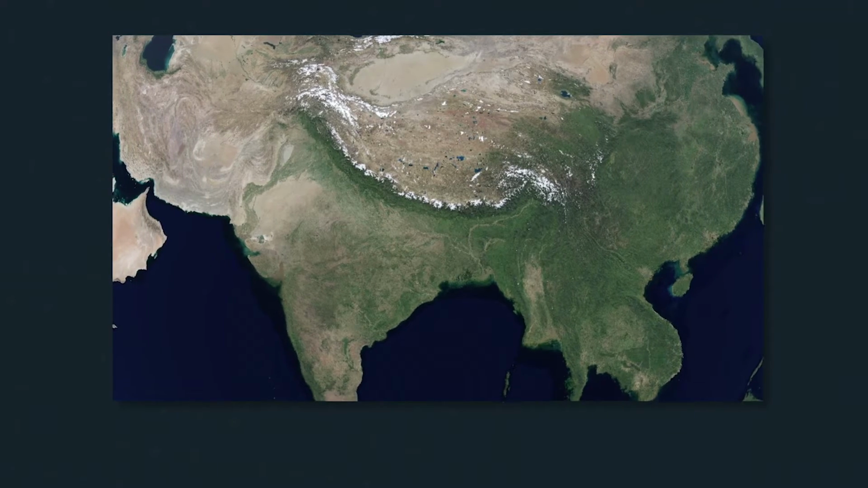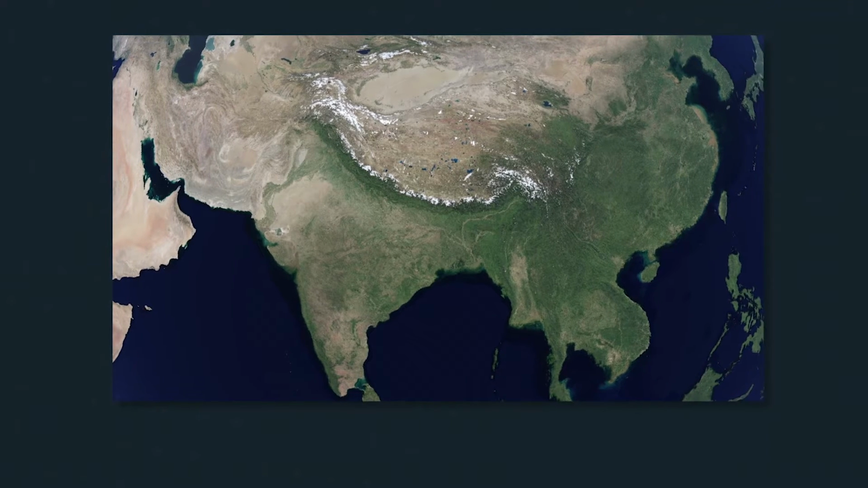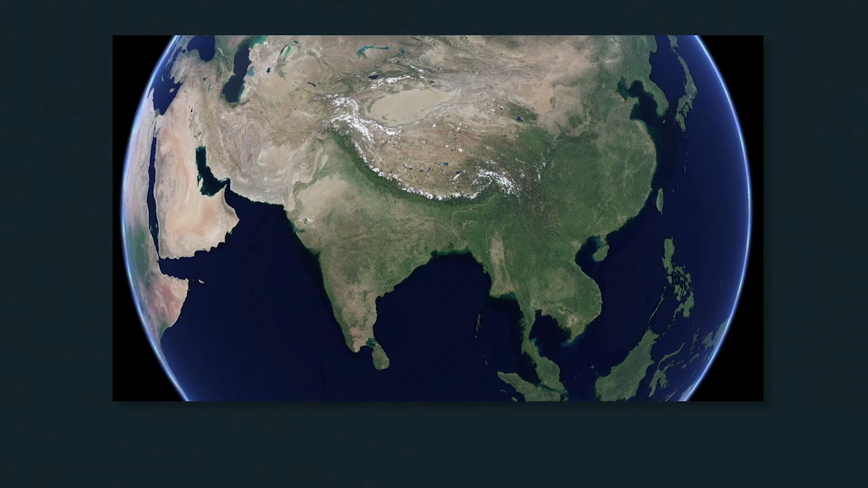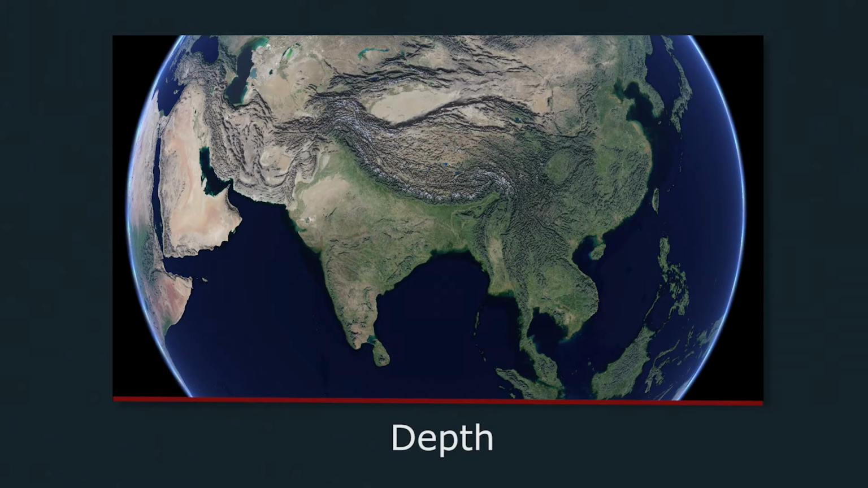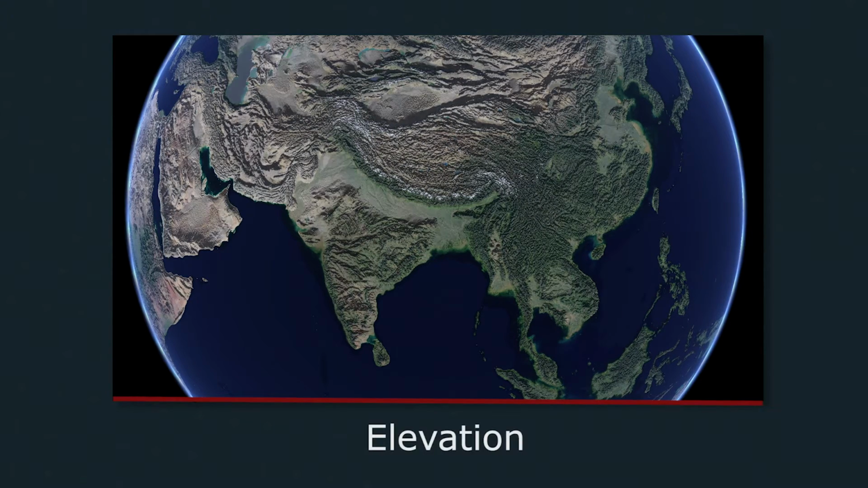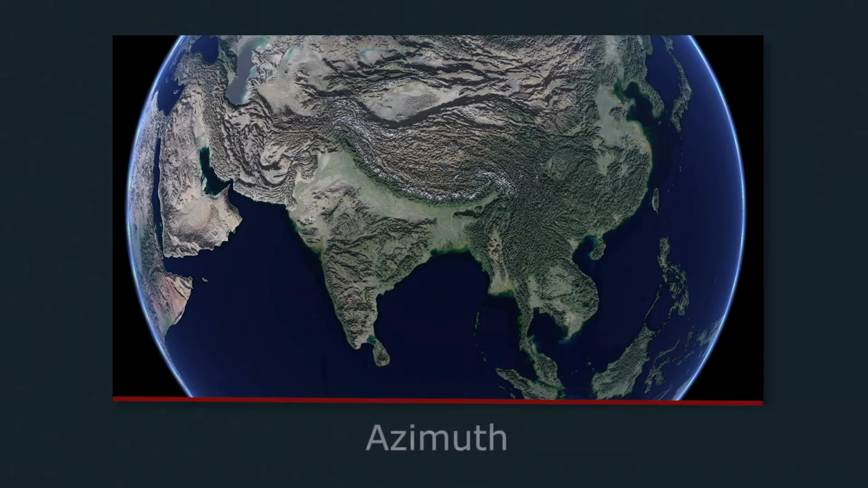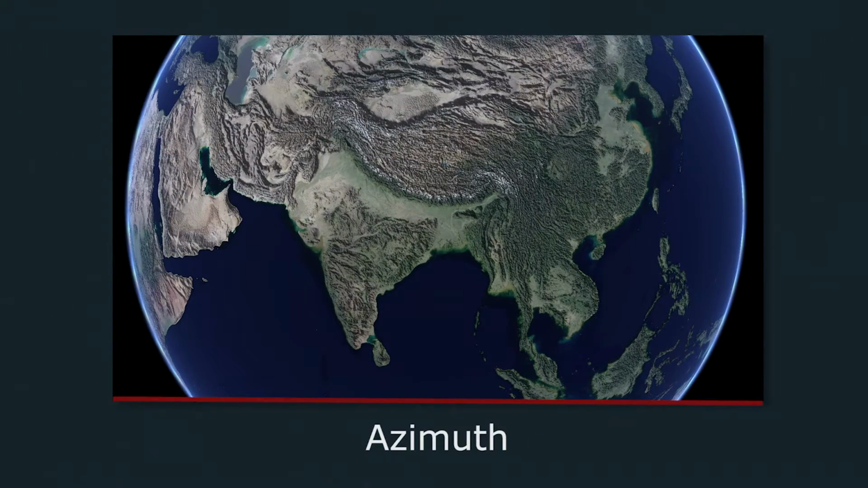Gnosis offers many ways to present elevation data in addition to being visualized as 3D terrain. Shading can be applied with a number of options which can all be controlled in real time. For example, the depth here, which will affect which level of steepness will create shadows. Here we can see the elevation angle of the light source being modified. Now we're adjusting the azimuth of the light source.